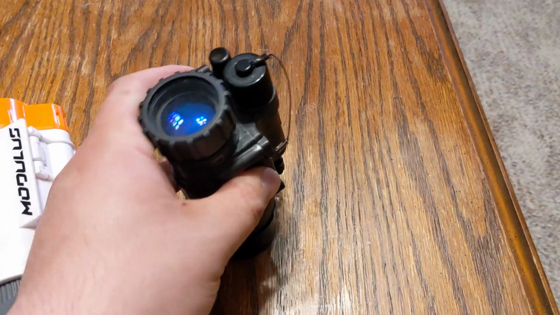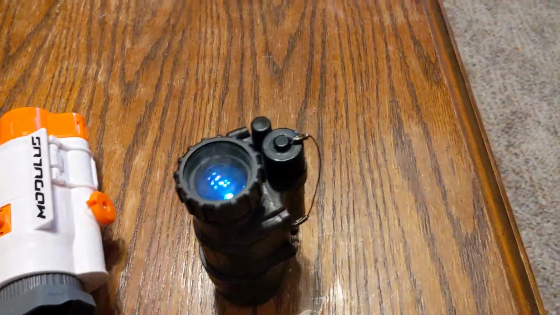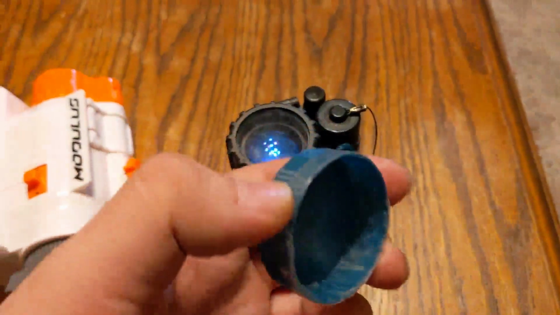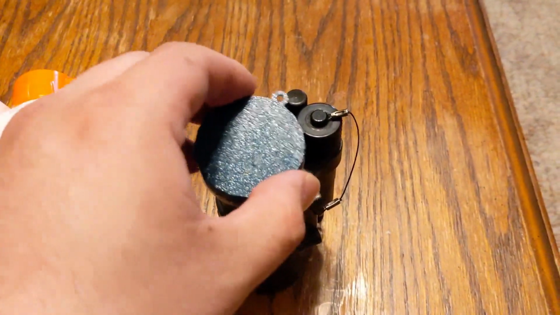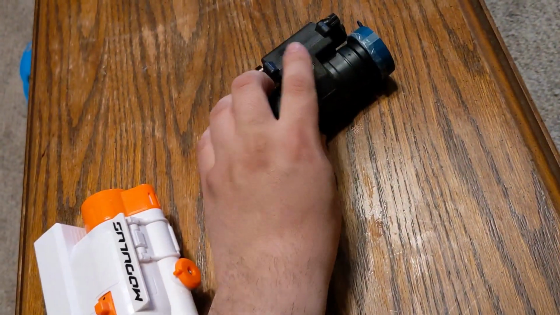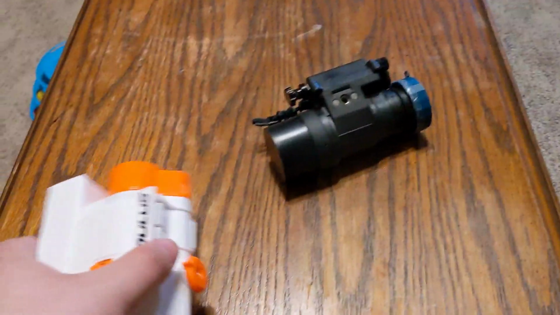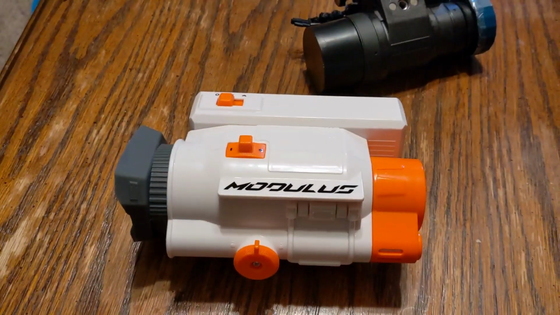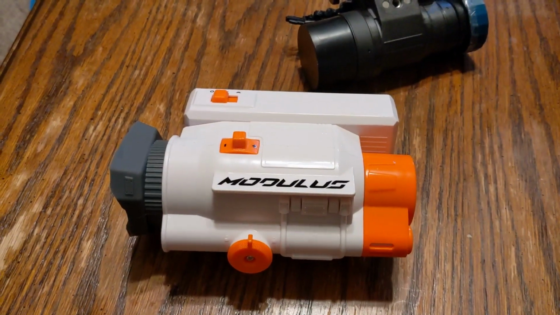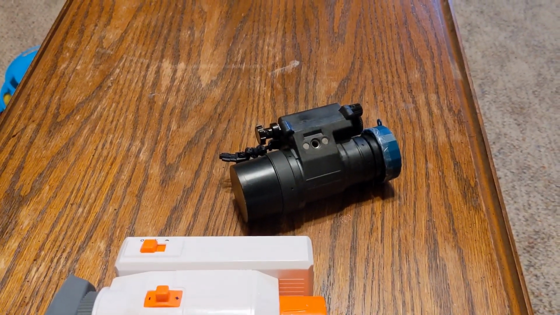Not going to turn it on right now, and it is going right back in the protectors. This is just 3D printed. I've got some tape on there to shim it. And that is so I can cover it over the sacrificial lens. So that is what we're looking at, the Nerf Modulus versus a PVS 14.